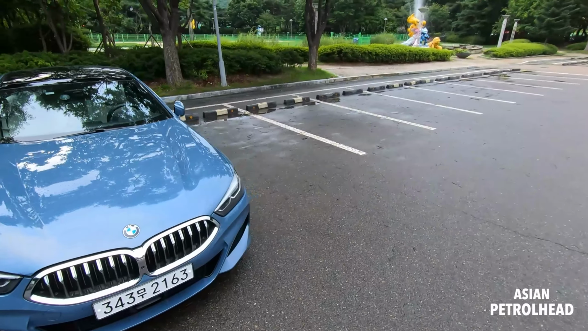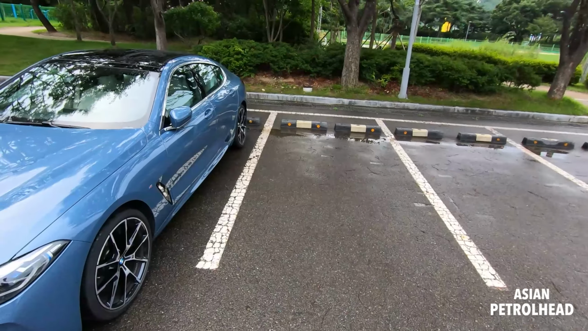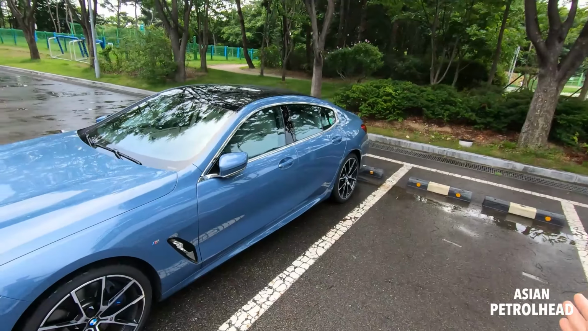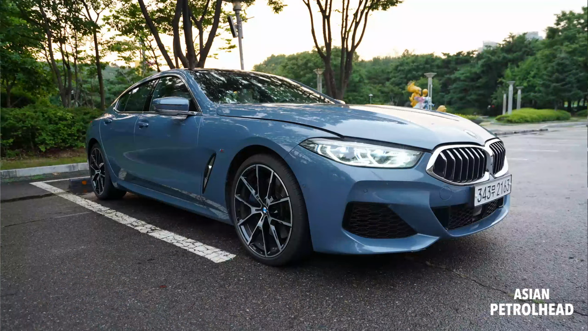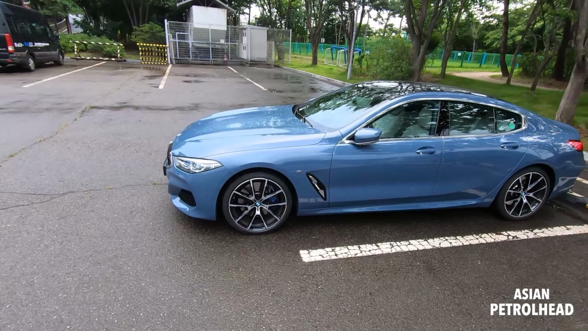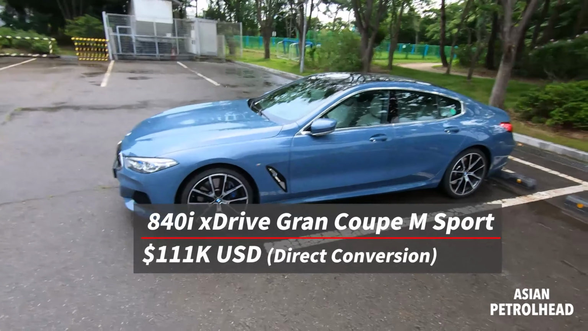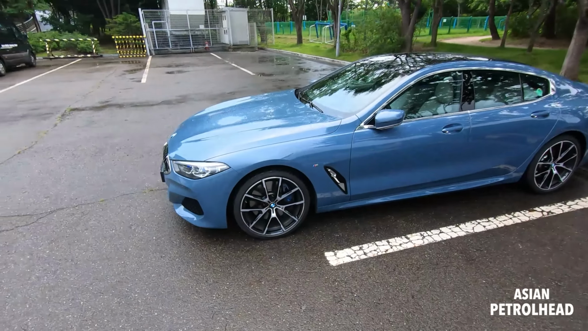BMW Korea actually started selling this new 8 Series in November of 2019, and this particular model, the 840i Gran Coupe with xDrive, will, by direct conversion, cost you about $111,000 US. So guys, do let me know what you think about the price of this car.